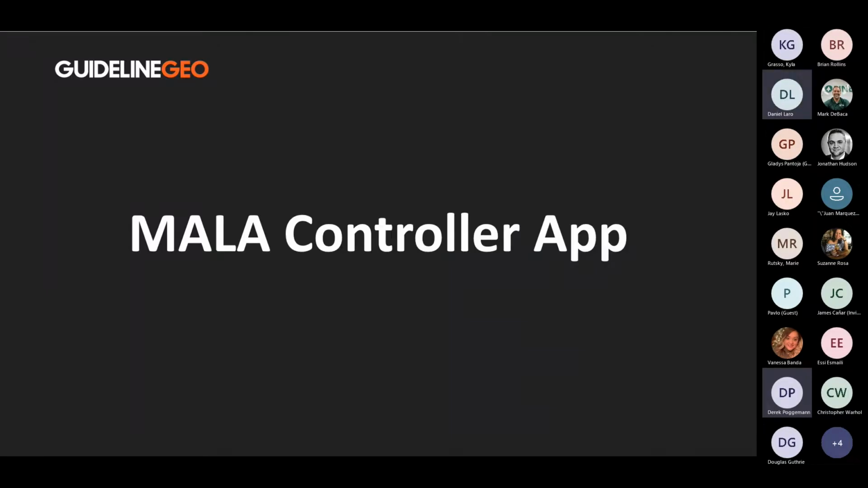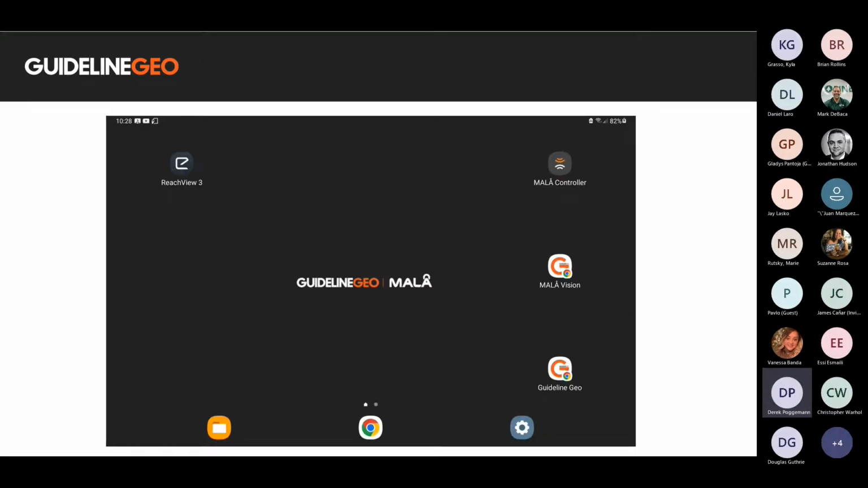Next, we'll talk about the MALÅ controller app. The Easy Locator Core is controlled by a Samsung tablet that wirelessly connects to the antenna. We then utilize an app to run the instrument. This is called the MALÅ controller app and is seen at the top right of the tablet.